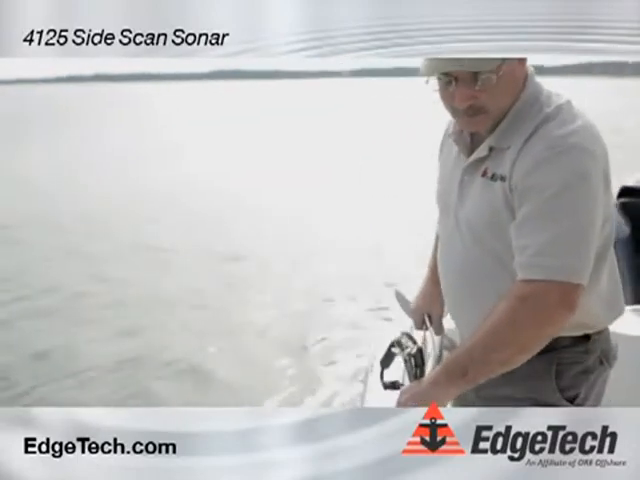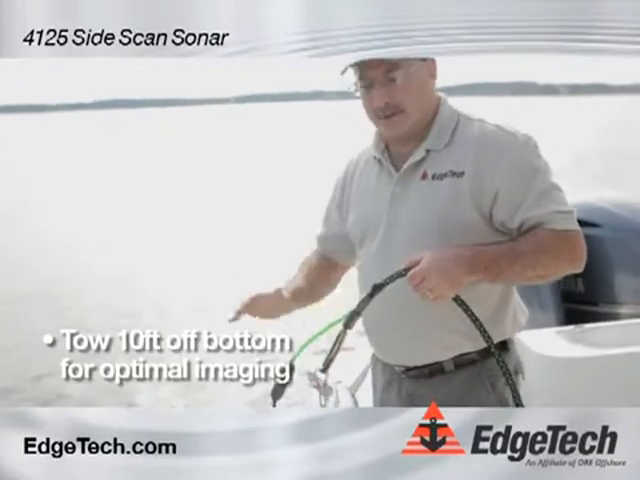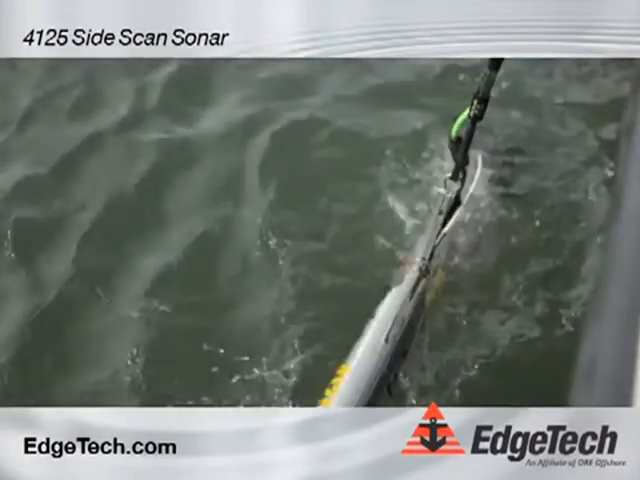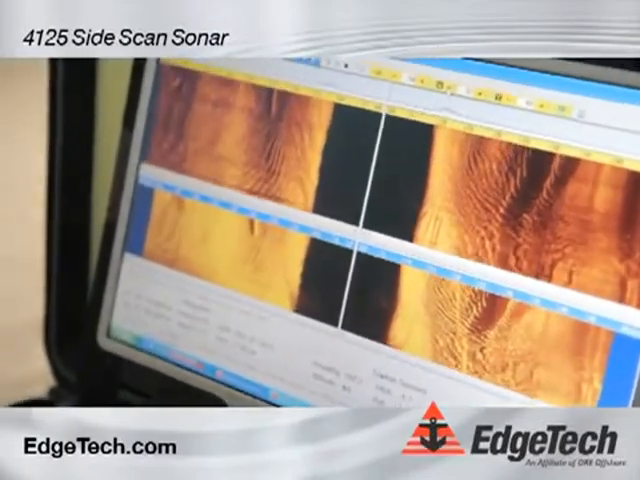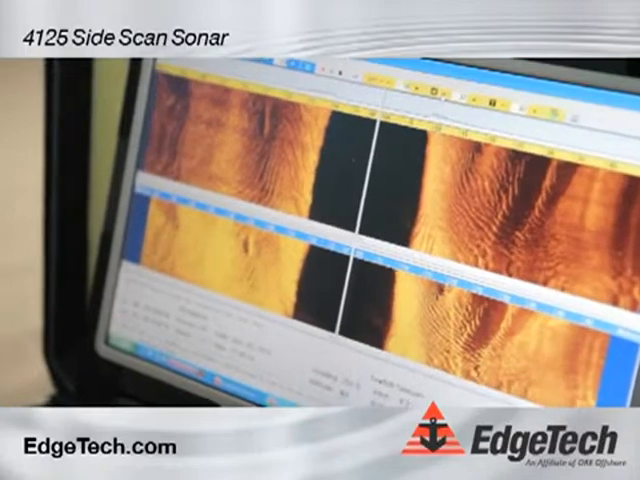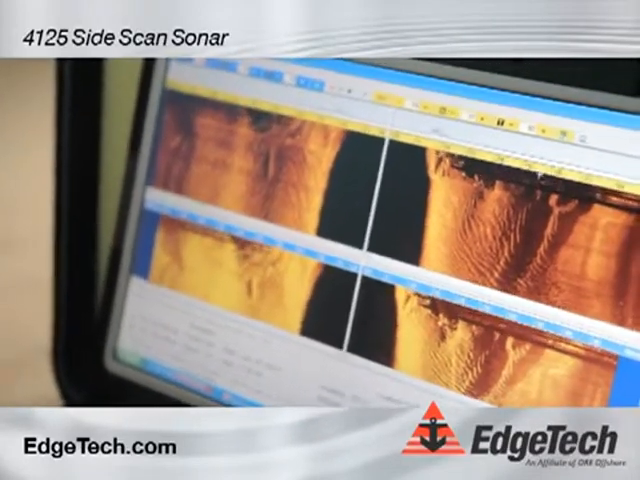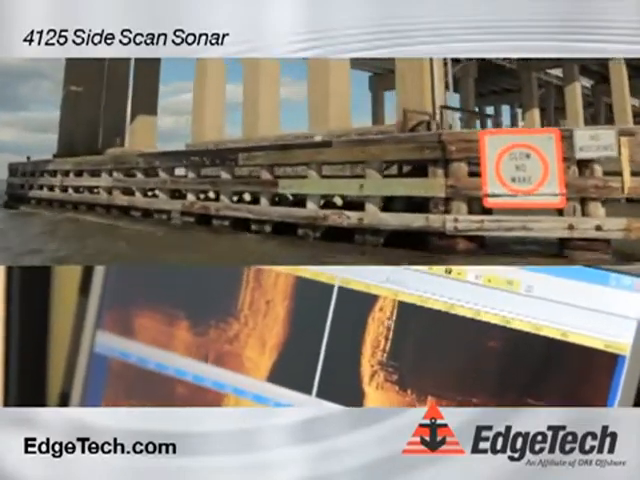Okay, and now we're ready to put the towfish in the water. We typically tow it about 10 feet off the bottom, and that gives us the best image possible. Okay, so now we have the towfish in the water, it's towing behind the boat, and we're just getting ready to go under a bridge. You'll see on the top screen we have the high frequency, and on the low screen we have the low frequency. Here you can see the bridge pilings and the footings of the bridge.